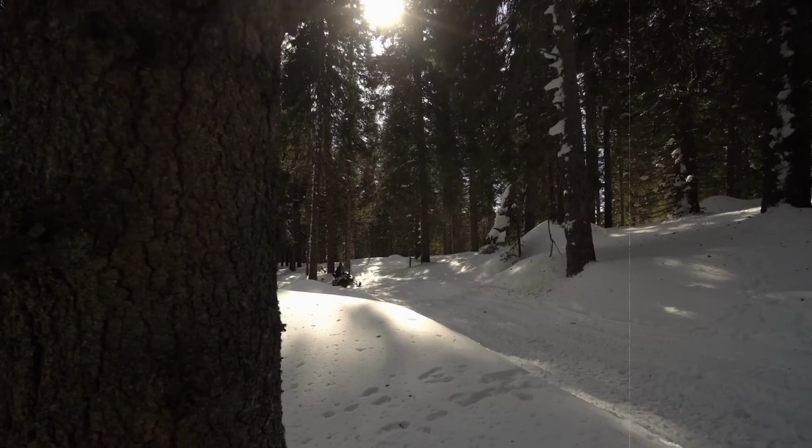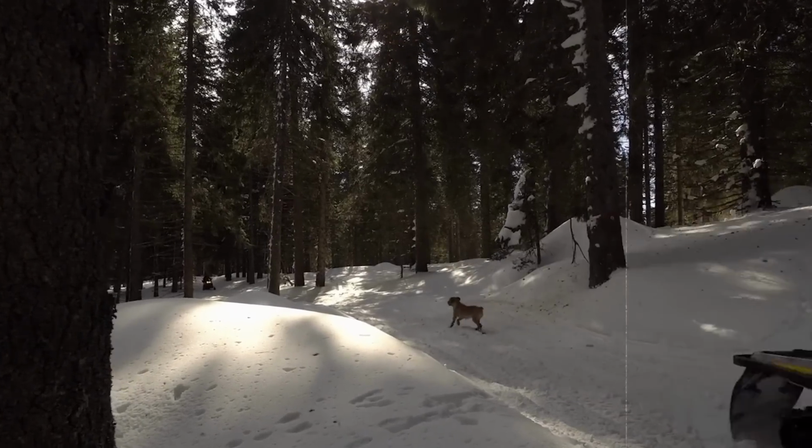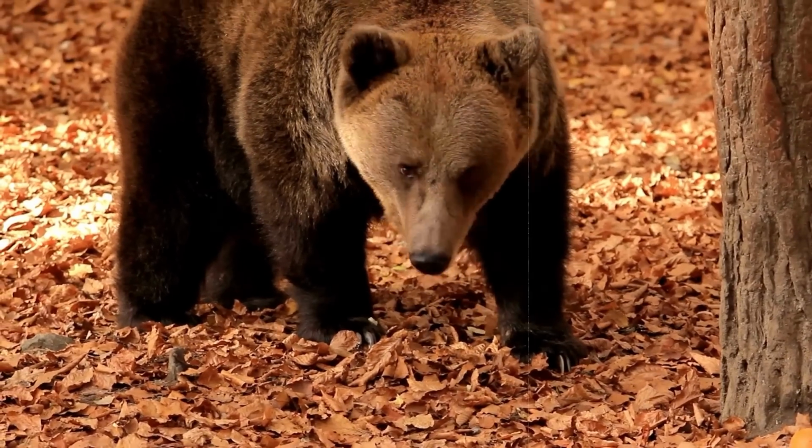Have you ever been chased by a dog? It can be a scary experience, right? Well, imagine something even scarier, being chased by a massive bear.